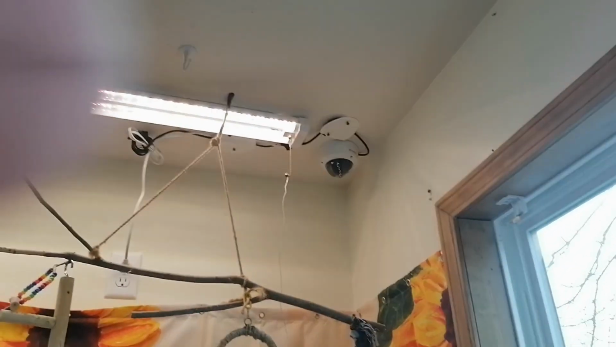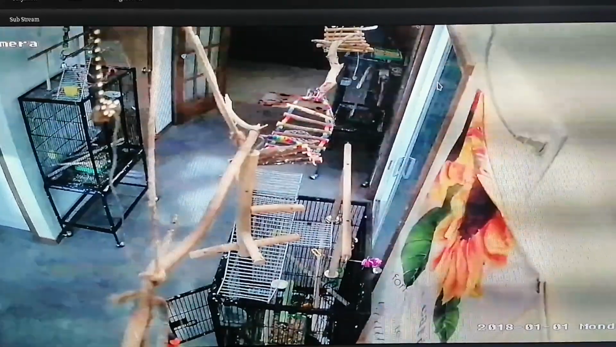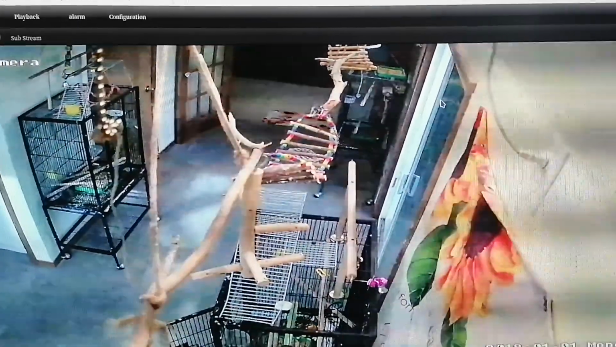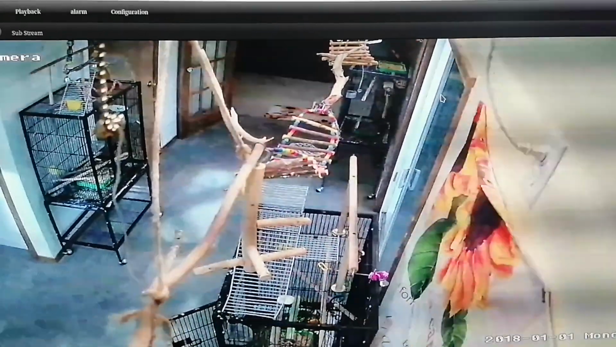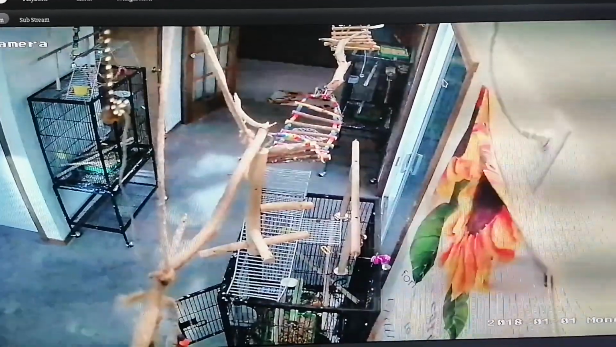I'll go upstairs and show you the video of the room. So this is it, but we still have some work to do. This is it recording, but there's still some work. There's lines in it and it's not getting, so we're going to move it a little bit. But hey, look at that. There is a camera in the bird room. Yay, thank you to my wonderful husband.